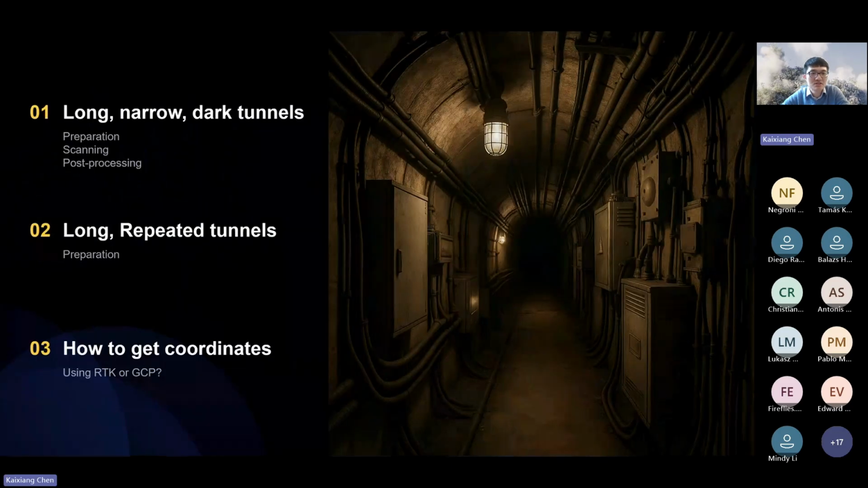My presentation will be divided into 3 parts. In the first part, I will introduce a very challenging scenario: how to scan long, narrow, and dark tunnels. I will introduce this case from 3 aspects: the preparation, scanning, and post-processing. Then later on, I can quickly introduce how to scan long and repeated tunnels. And in the end, some users want to get coordinates for their point clouds, and we can discuss whether we should use RTK or ground control points.